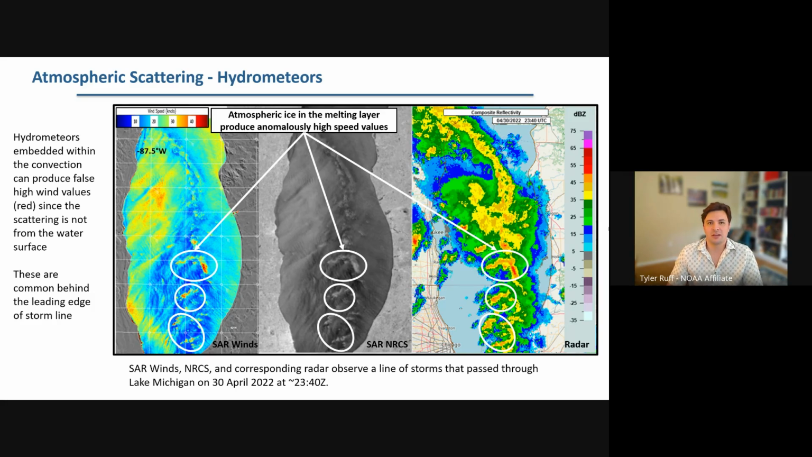So another source of error can be from atmospheric scattering, such as hydrometeors. And these are fairly common behind the leading edge of the storm line. And so what we're looking at here is Lake Michigan, obviously. In this case, atmospheric ice in the melting layer produces anomalously high wind values that you can see here marked in the SAR winds, the radar cross-section in the middle. And then we also have surface-based Doppler radar on the right, which corroborates our suspicions in this case that the winds were actually not winds, but atmospheric signals.